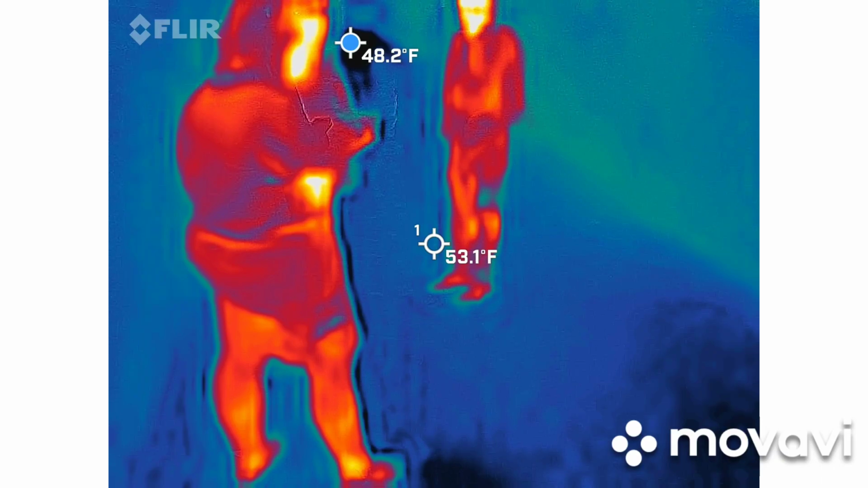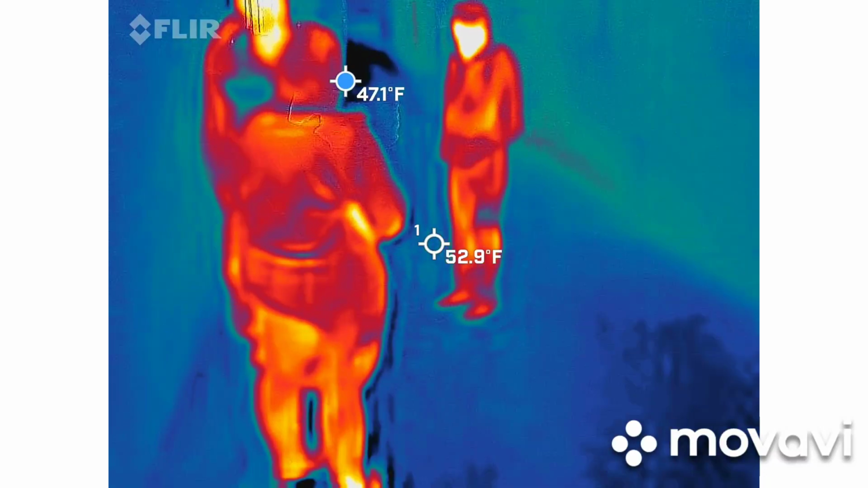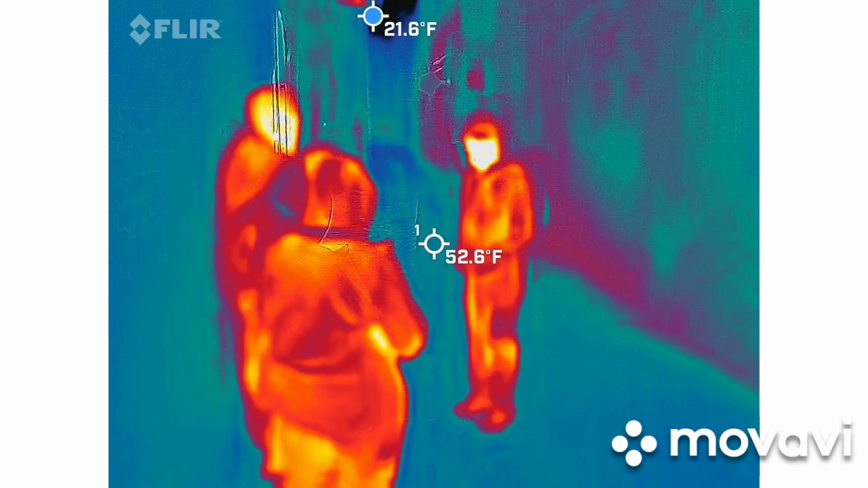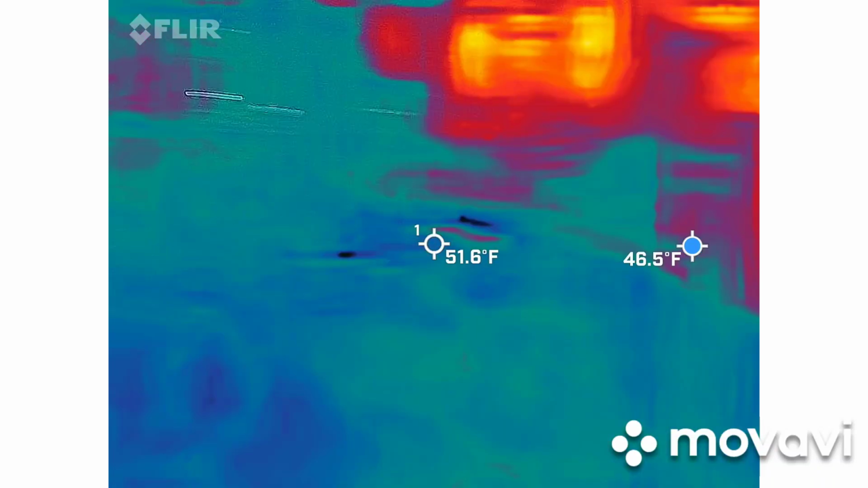Alright, so let's head to the next stop. I can't take you through it, I've been kicked out. However, I'll tell the story outside of it because we still get enough evidence and it is going to show up for sure. We have a lot of alleys here, so let's go take a look at this next alley.